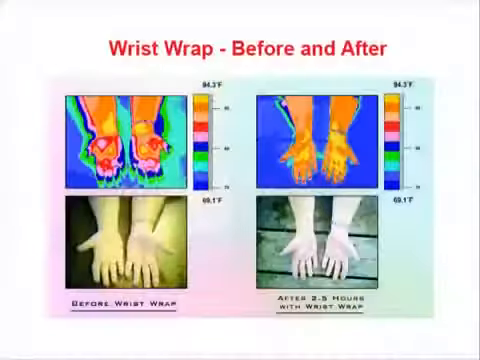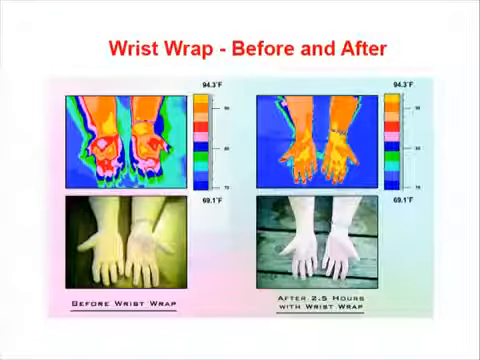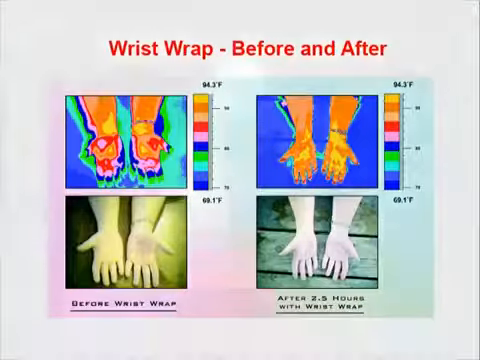I said, I'm trying this magnetic products out. I sent her a Elastomag wrist wrap. And after 10 days, guess what? No more carpal tunnel. $50. $50 worth $1.5 million. I want to tell you guys out there that are in the banking business, that's good business.